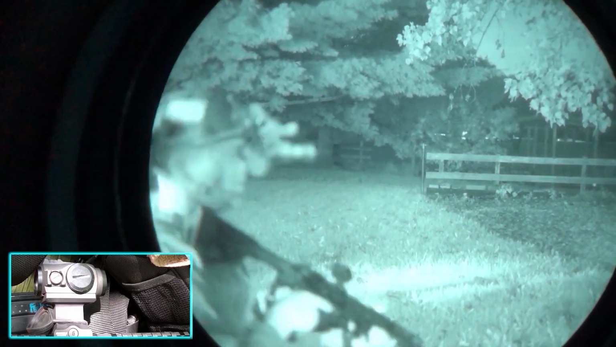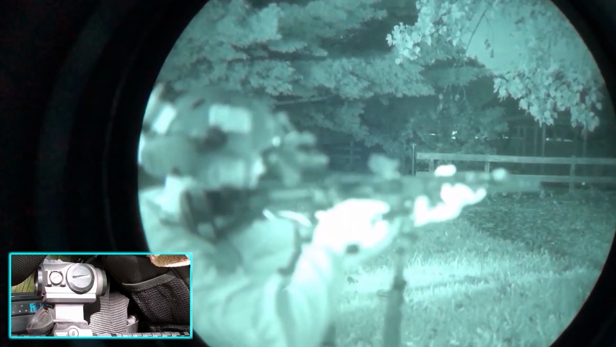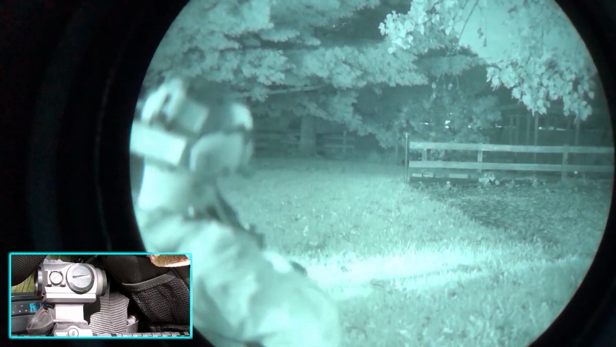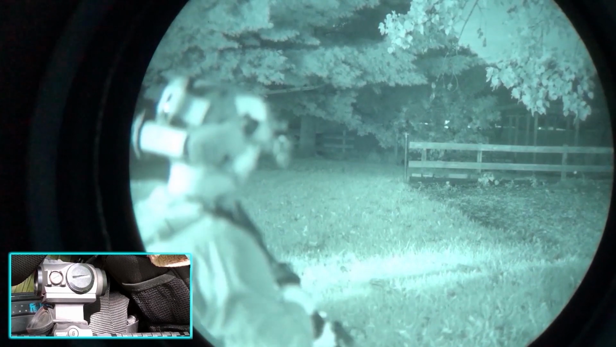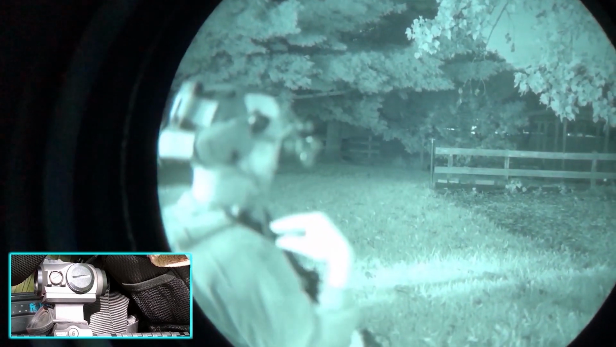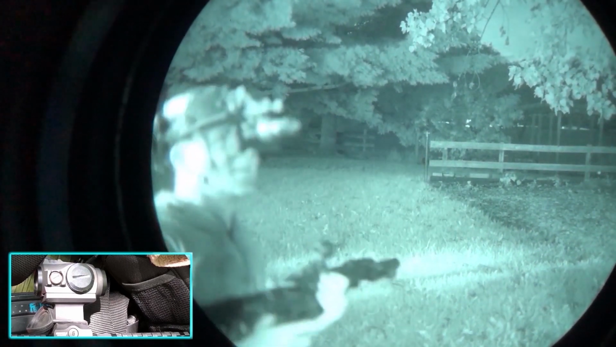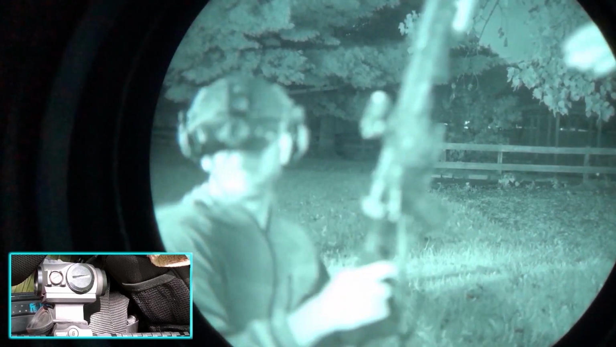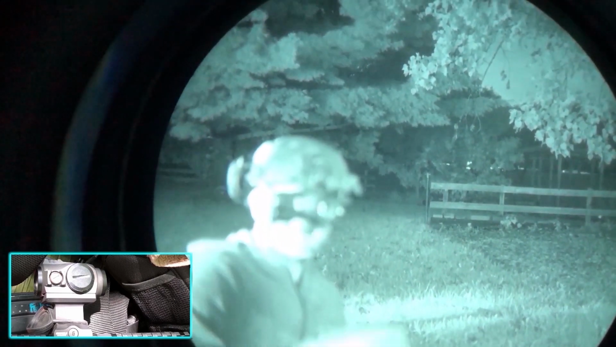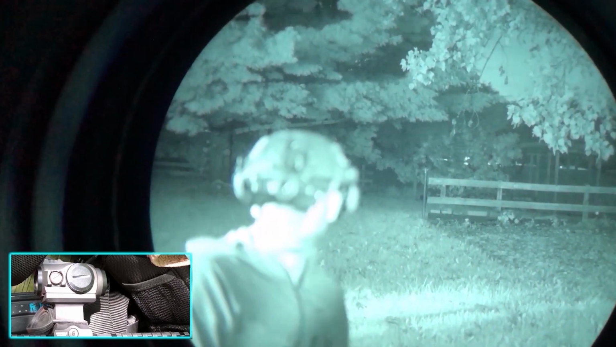PVS-7, I basically have to cant the rifle at an angle to get into the, ooh, that's really good right there. So right there, basically an angle cant, and it's got to kind of stick into my jawbone to do so. And I don't really have much of a good shoulder pocket. PVS-7, still not that good, even with a 193 on a micro dot. Still not that good. None of these so far have been even slightly optimal with this 7.